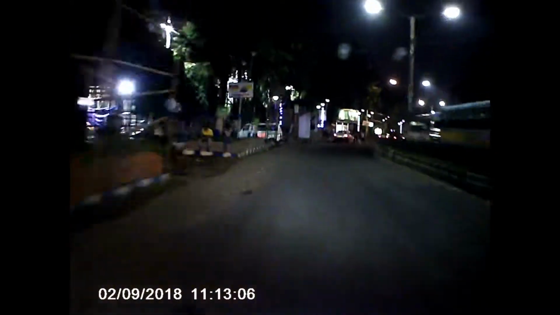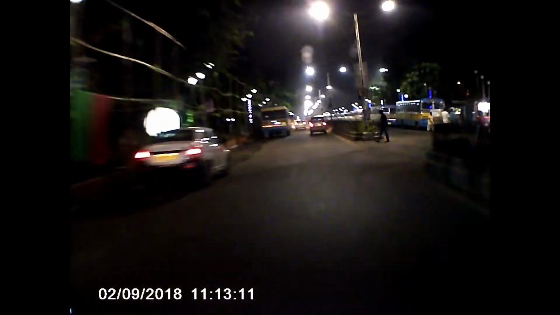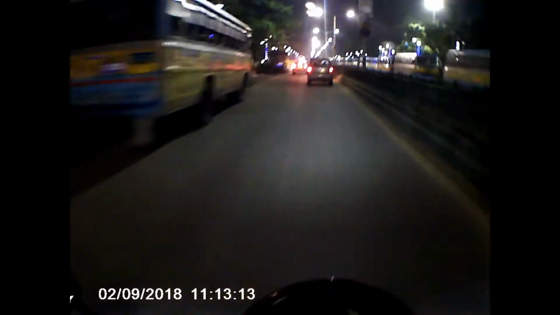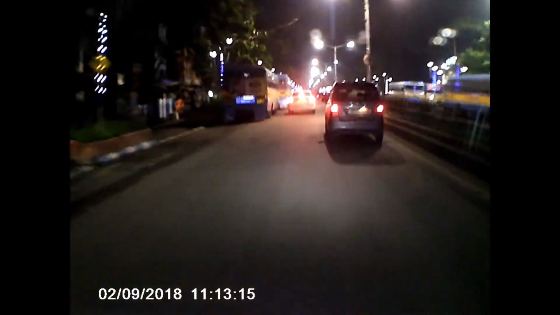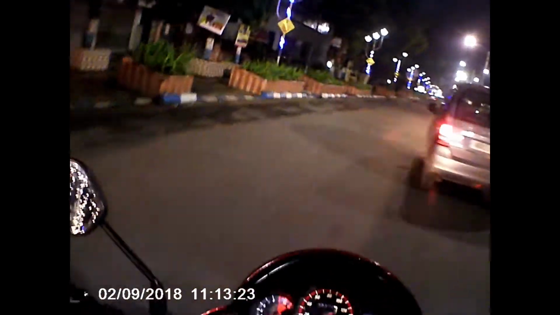Got some straight roads. What the hell is it doing in the middle of the road, man? It just stopped in the middle of the road with the right indicator.